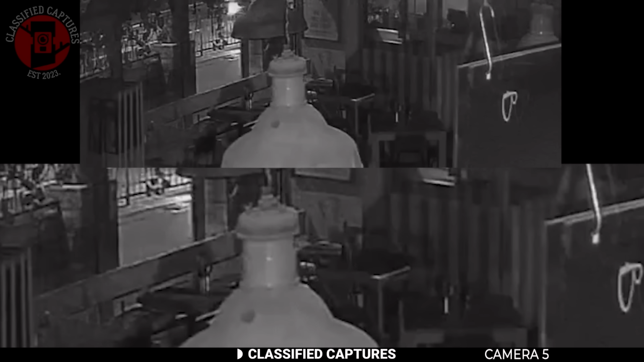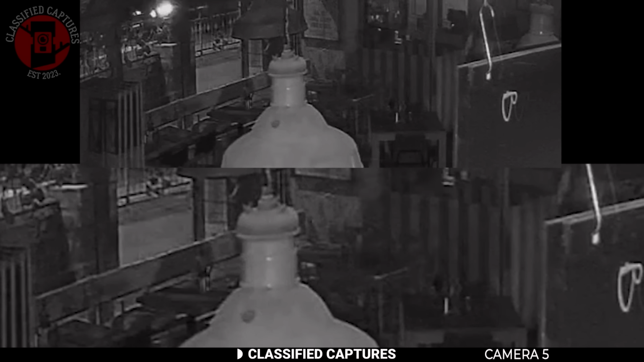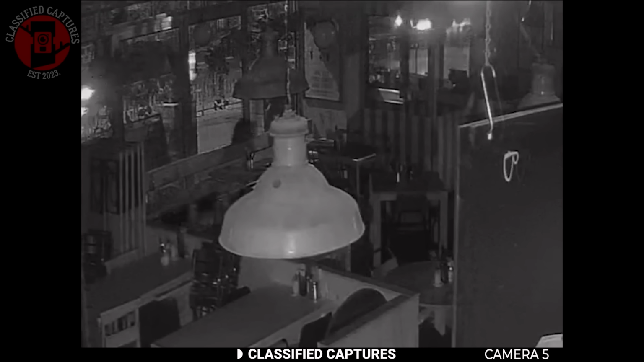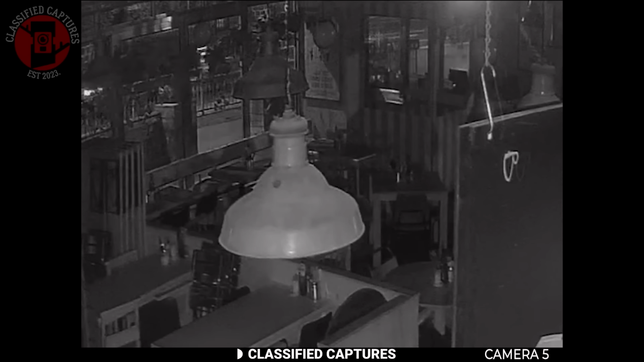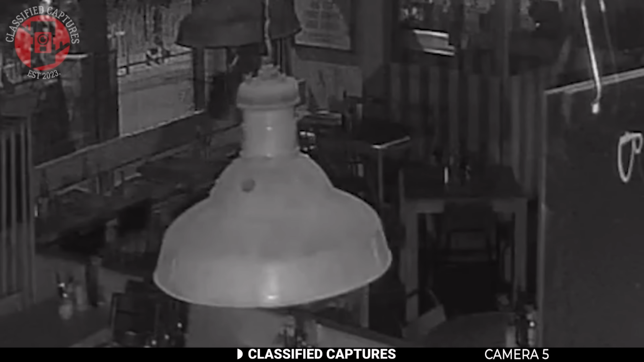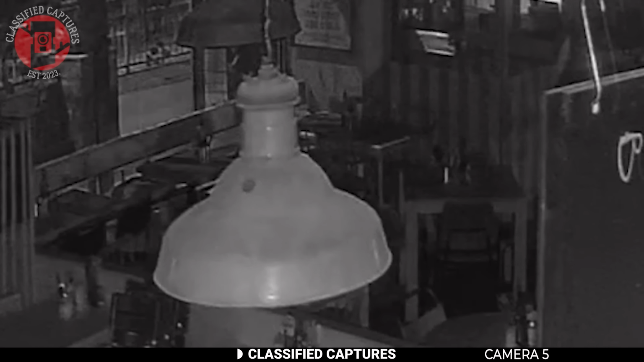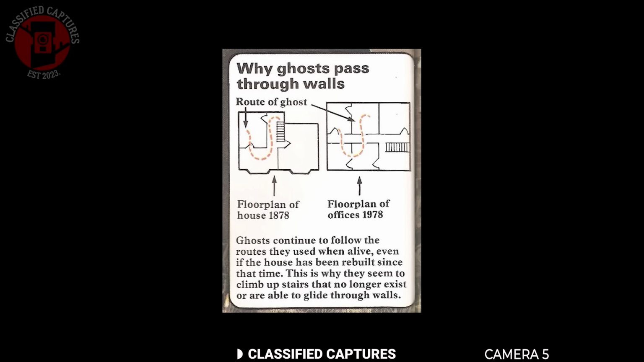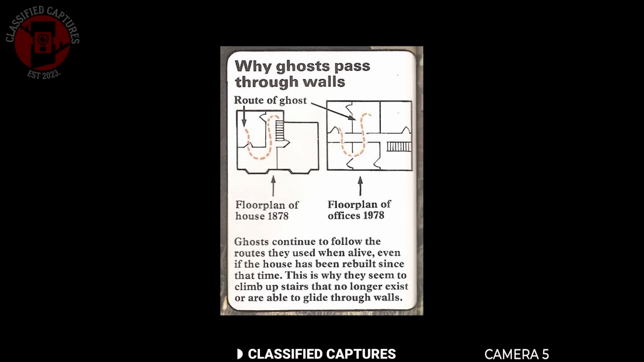On screen, you see a faint but unmistakable figure walking straight through one wall of the restaurant and out through the other side as if the walls weren't even there. The figure isn't fully solid, there's no sign of tampering, no employees on site, nothing in the footage indicating an obvious edit. This is where the concept of a residual ghost comes in. Paranormal researchers describe these as recordings of past events rather than conscious spirits. Instead of interacting with the living, a residual ghost simply replays a moment from its life over and over like a film on a loop.